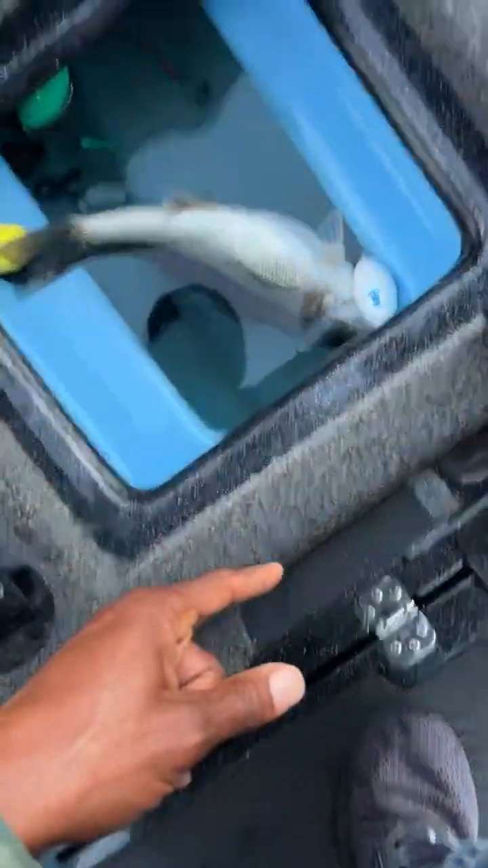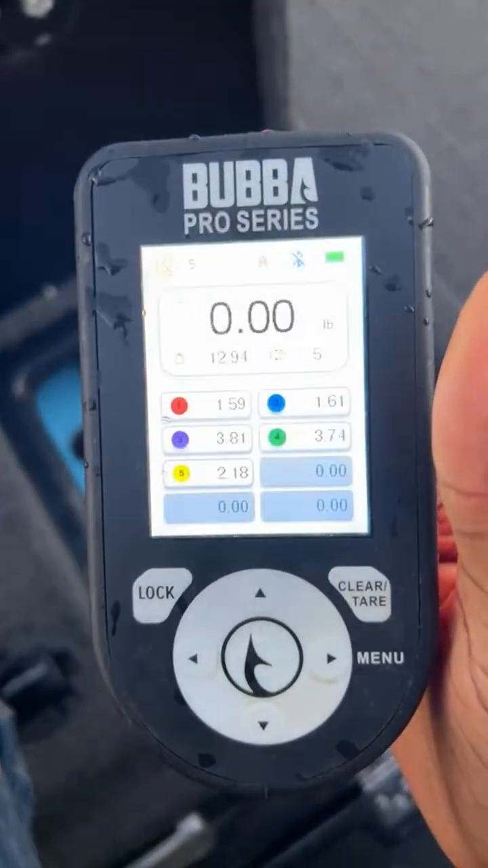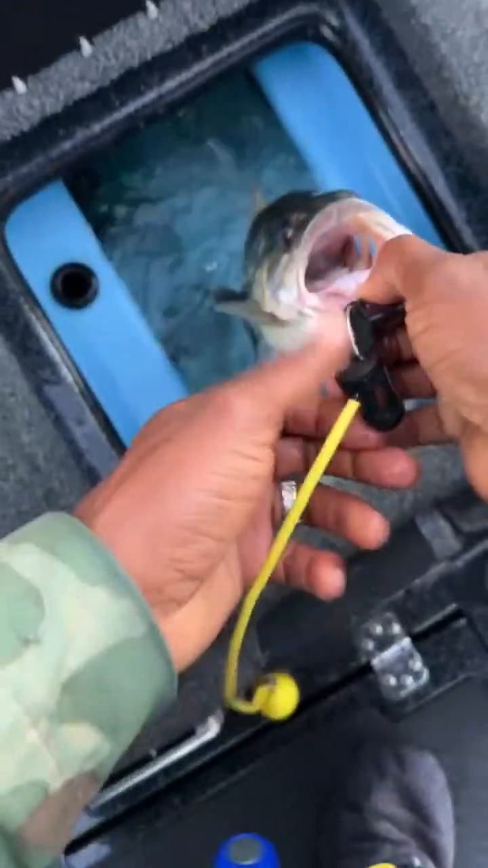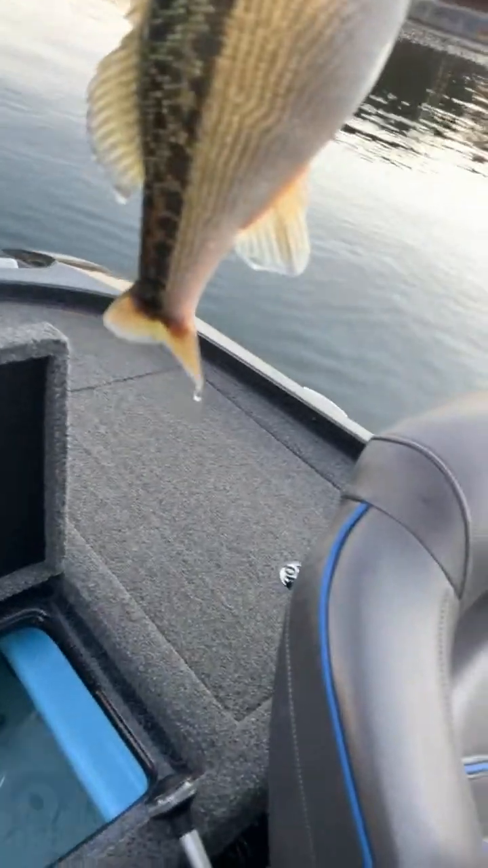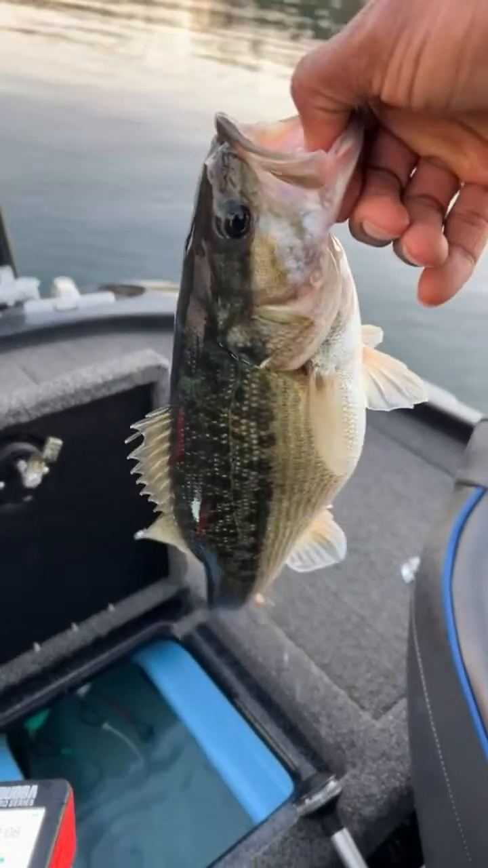Look at the fish. It's a sleeper. He's like, hey, bud, I'm asleep. All right, here we go. We're going to zero this scale out, guys. And we're going to get this fish up here, and we're going to put it on this scale. Now, I always tell you guys my guess, right? So my guess on this one is going to be a 157. I'm saying this is a 157.